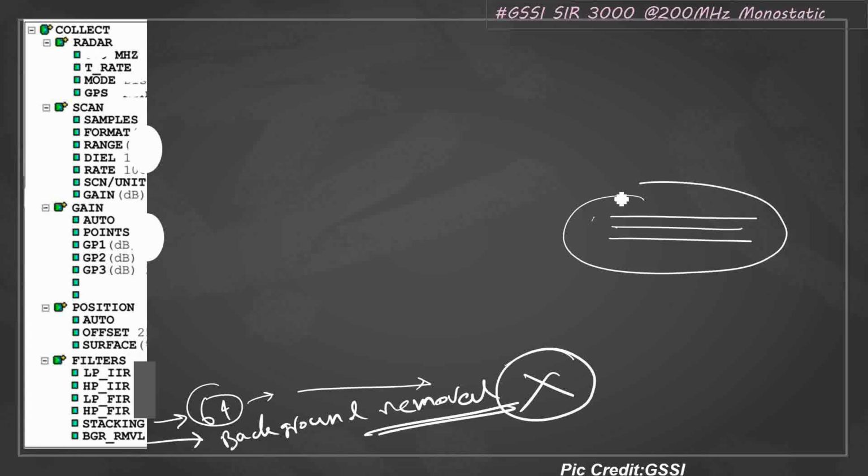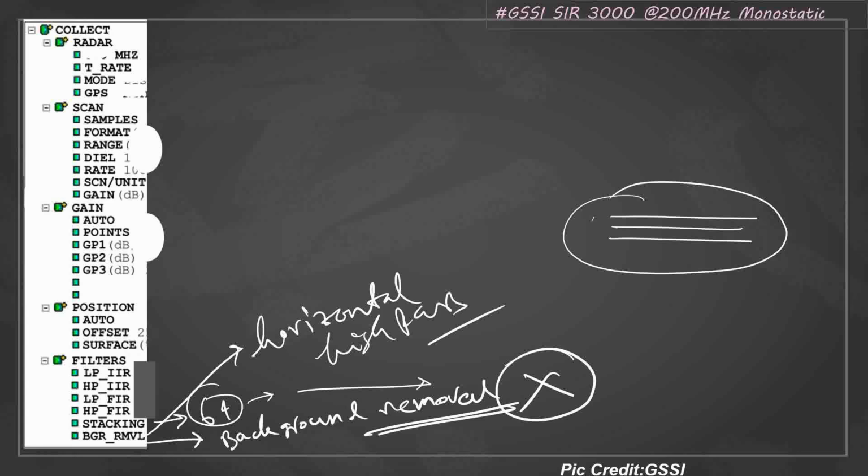That could be some laminated layers it may remove, and in the field work, you might not understand what's happening. It's basically a horizontal high pass filter. So do not use the background removal technique.